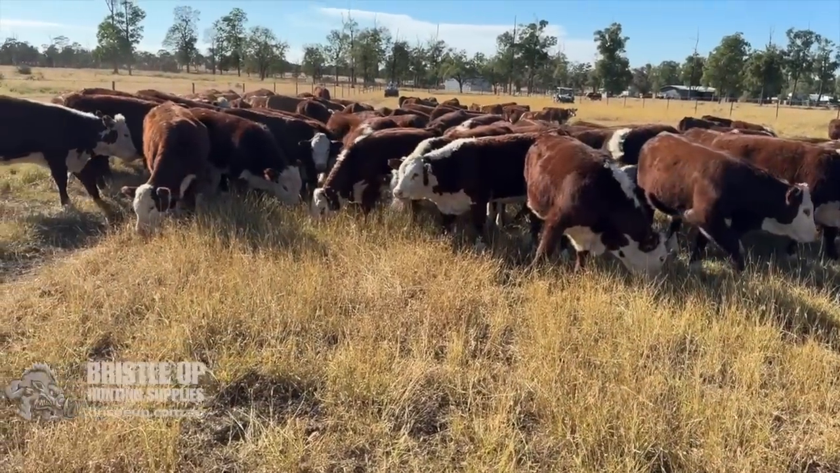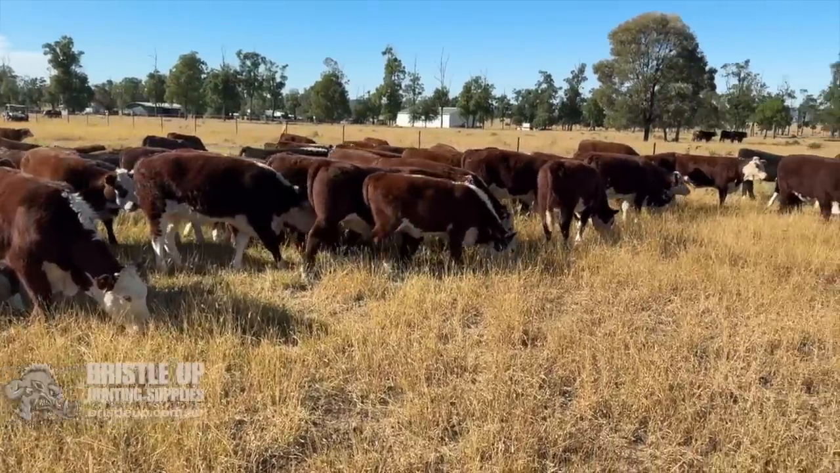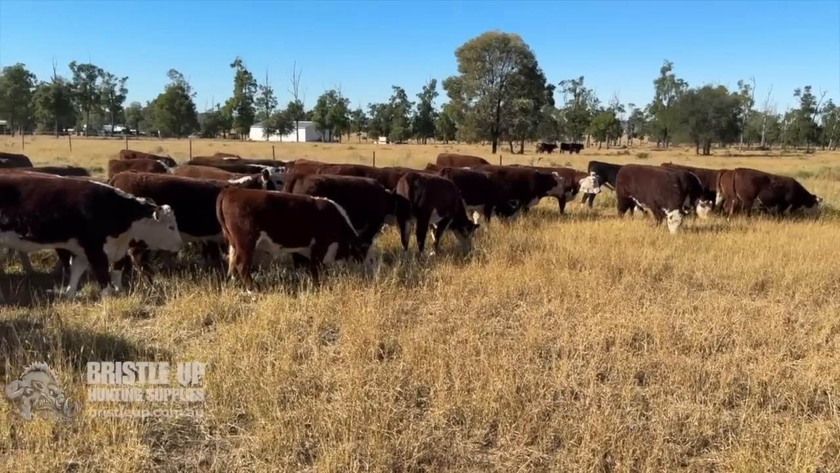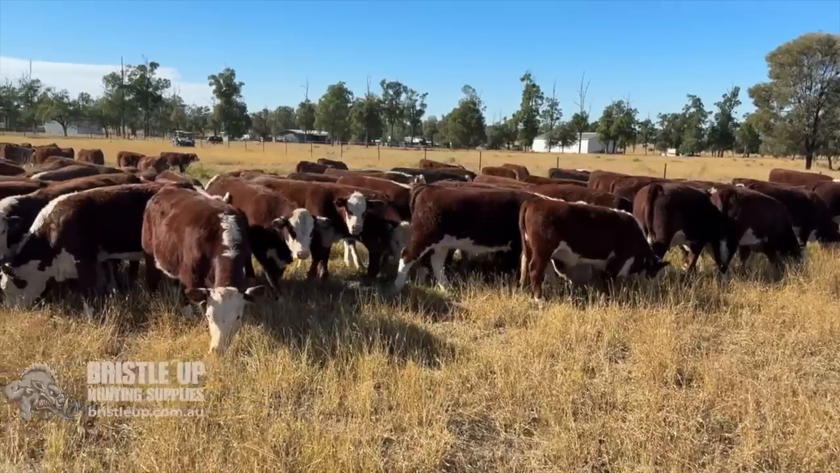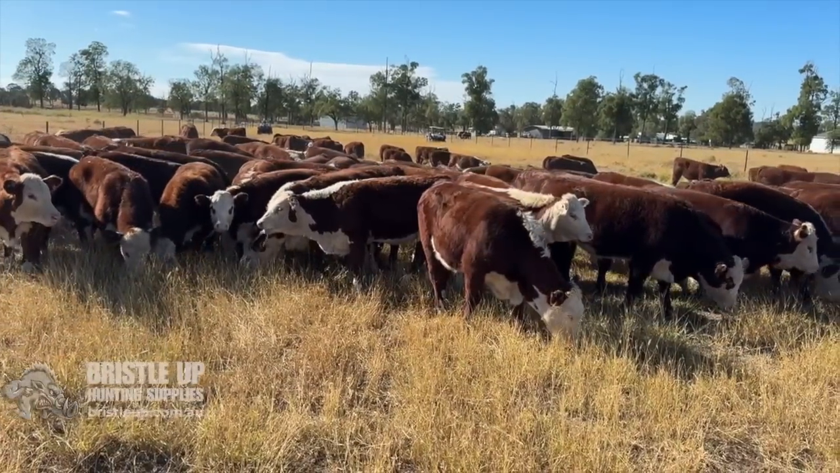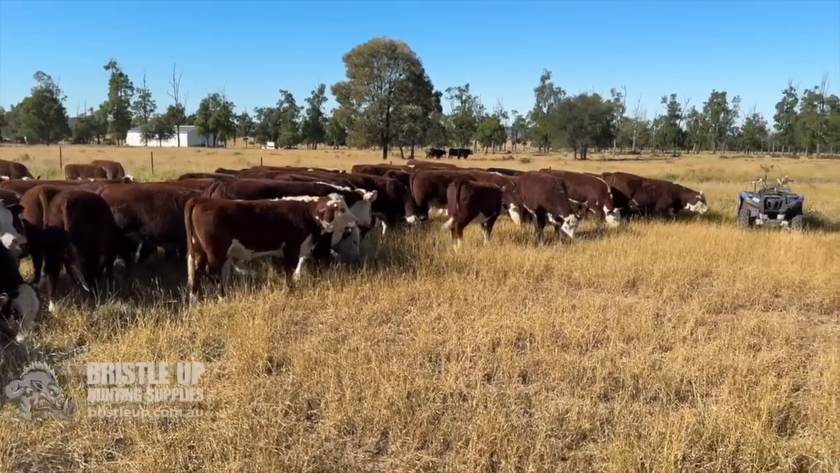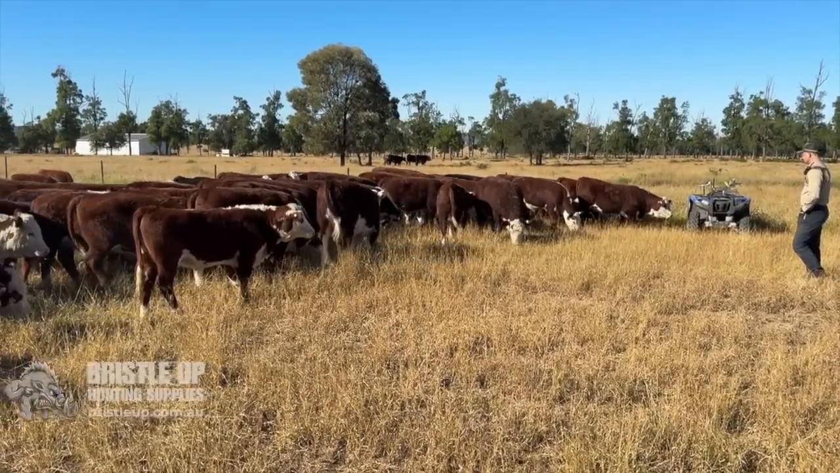Alright, we'll get going and get some cattle work done, work some weaners, and see you later. All the little lawnmowers going. So the two days they've been off the mother and they're all pretty quiet, eating quietly, no bellowing much.